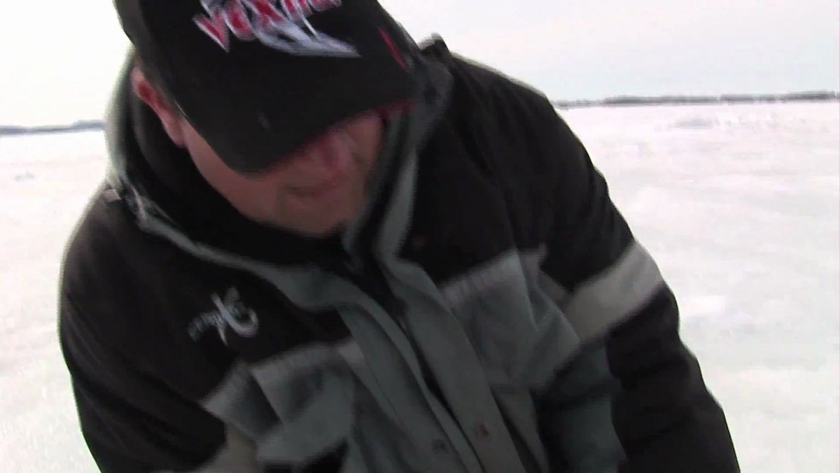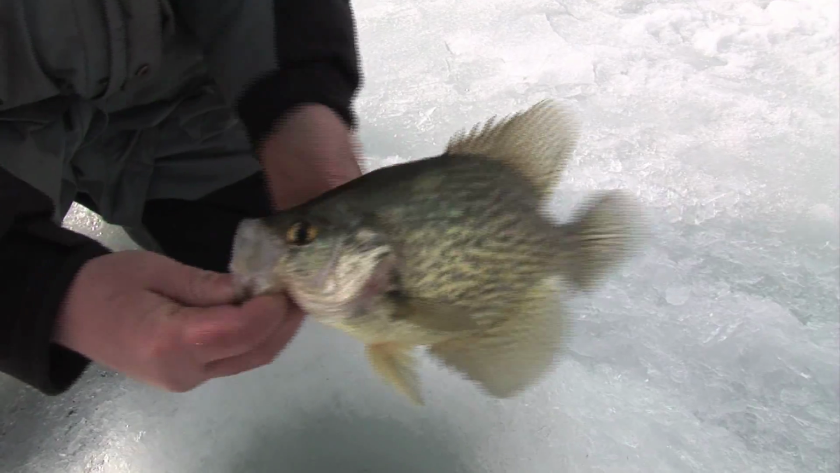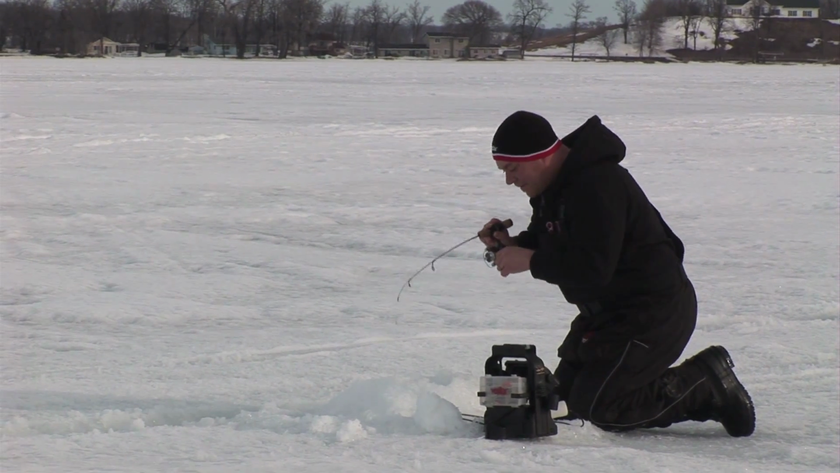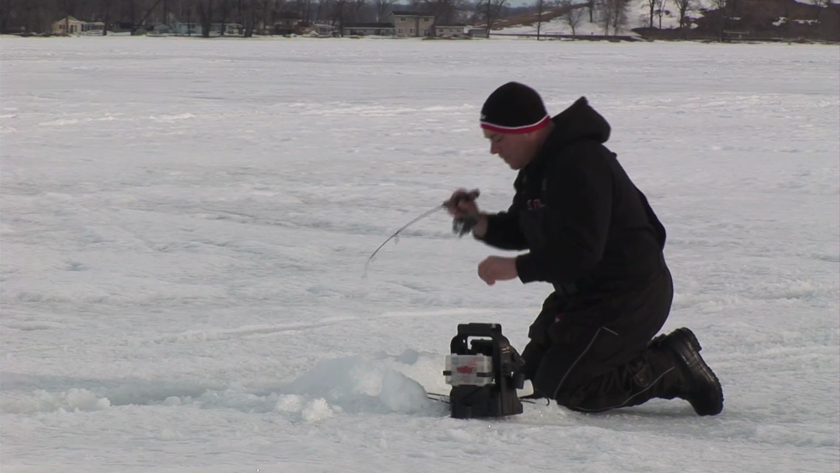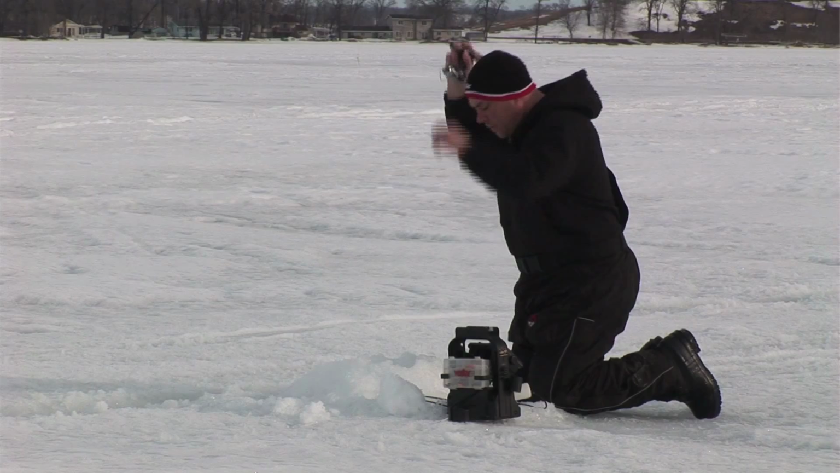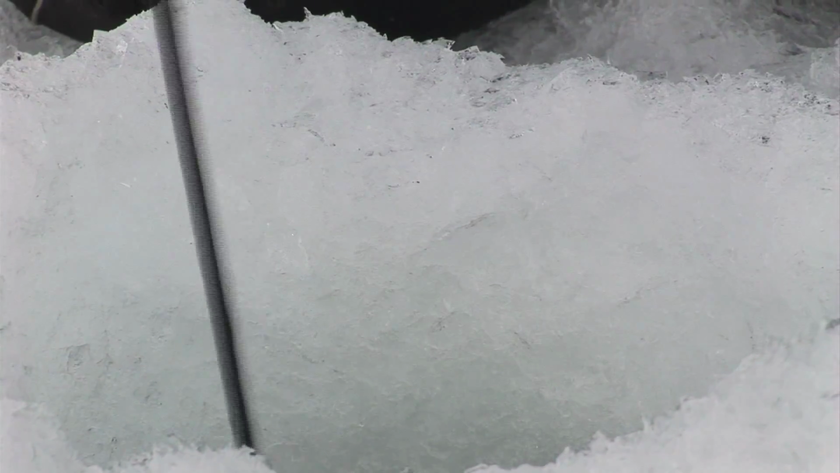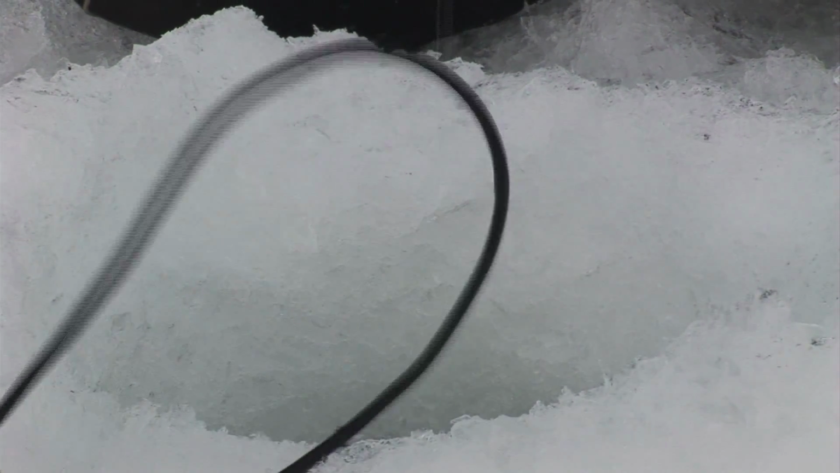Yeah, that's a beautiful crappie right there. And there's a bunch of them down there. There's one. A little bit better fish. Just moved to this hole.